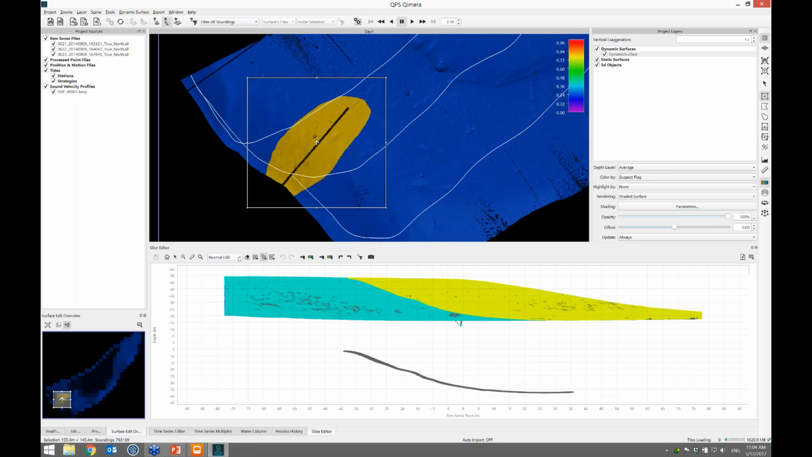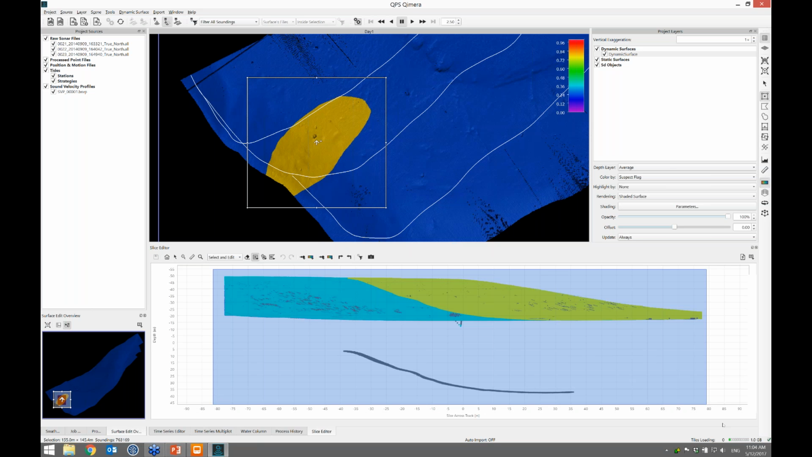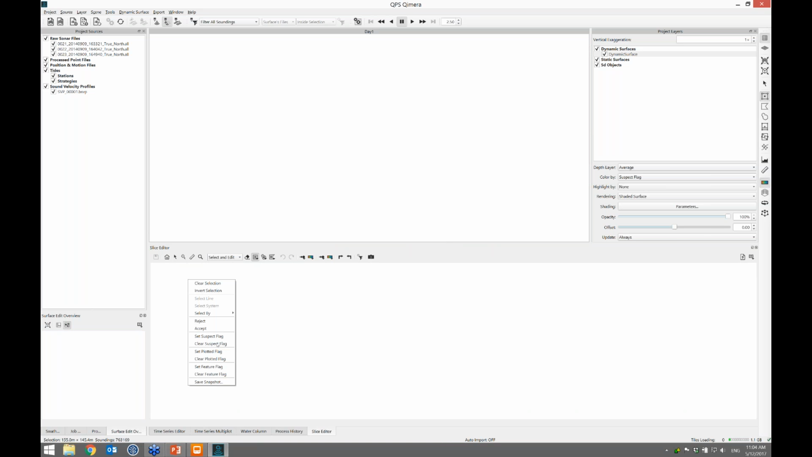And then that updates the surface. And what I'll also do is select and edit. I'm going to select everything and clear the suspect flag. That way my boss knows that I've looked at it and reviewed it. I right click and I clear the suspect flag. And I hit save.